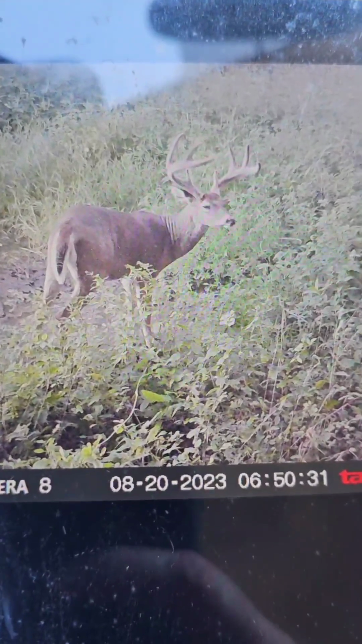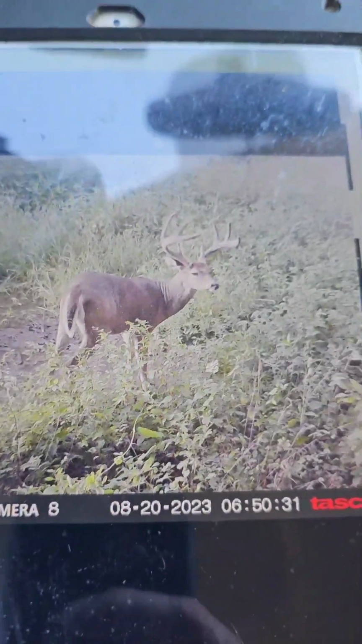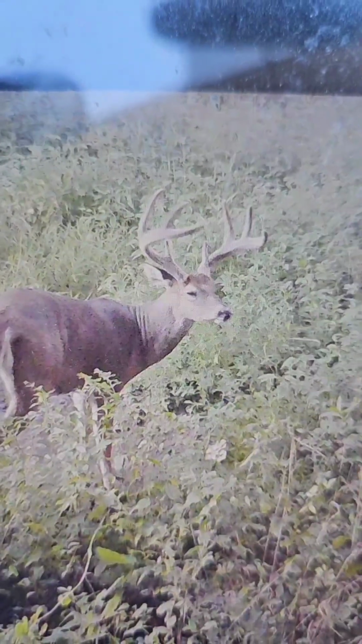Well, I stand corrected. That $30 trail cam has been taking pictures this whole time since November. So when I get home, I'm going to thoroughly go through all these pictures, but I just scrolled through till I found a buck. And how's that for an 8-pointer?